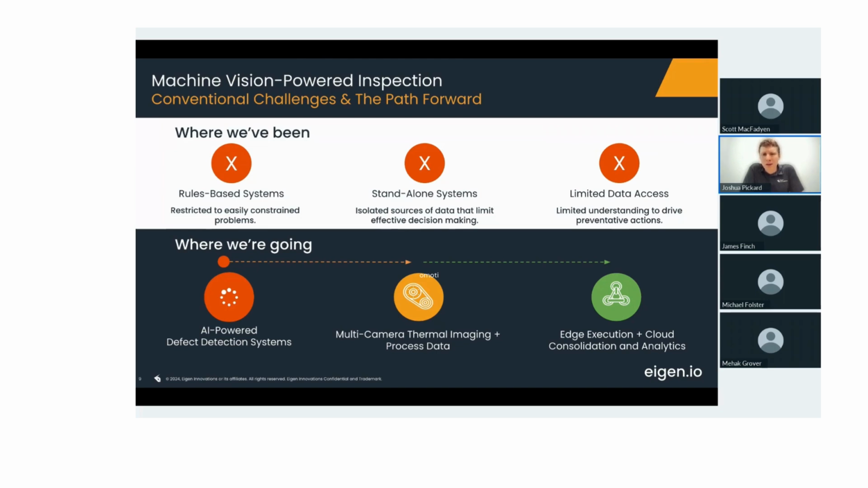And lastly, as we talked about before, we have both an edge component for real-time execution, but also a cloud component that consolidates data, exposes data, and provides much more rich analytics on that data to improve overall understanding and really drive preventative actions within the operations.